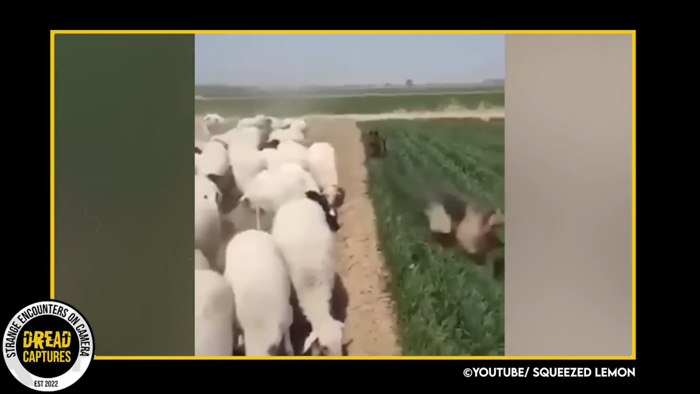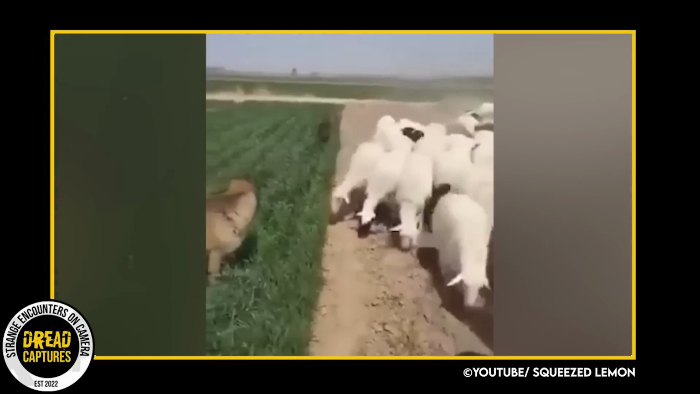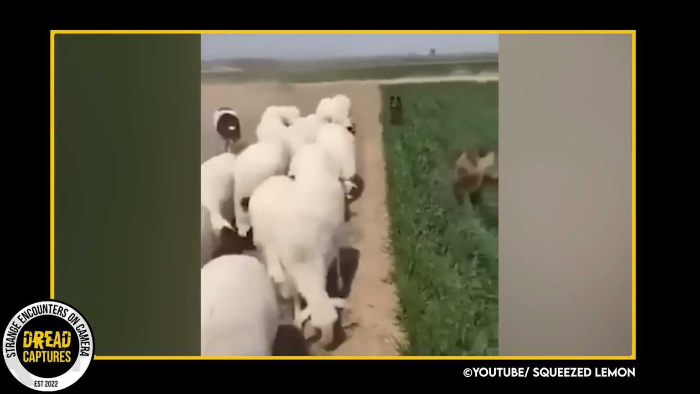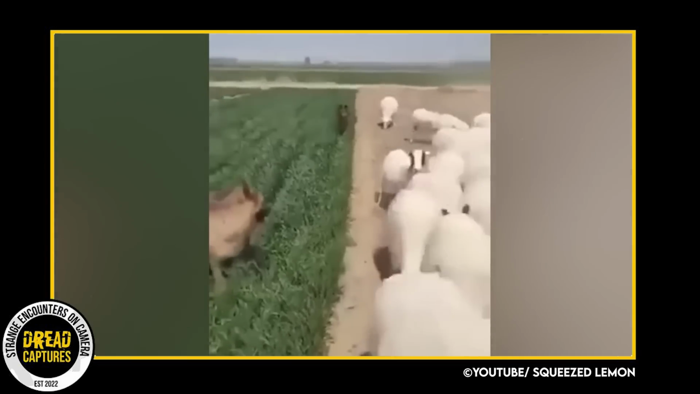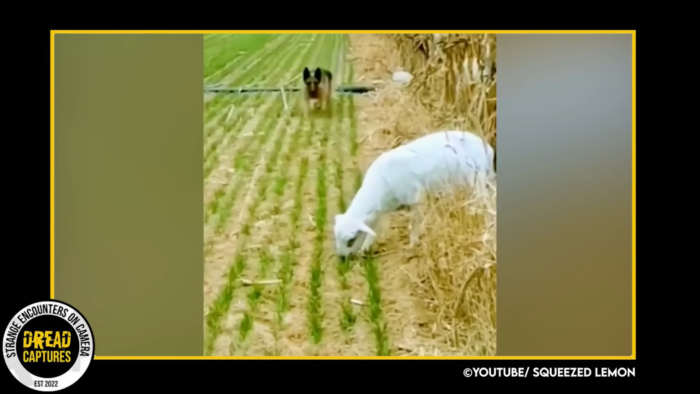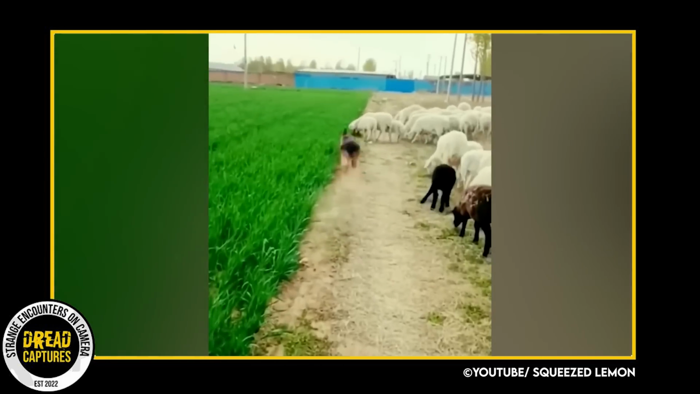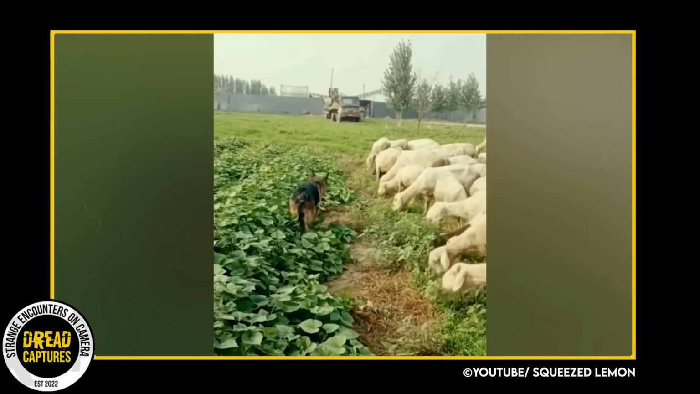Check out this footage of these German Shepherds standing as guardians, defending the fields from the same sheep they're there to protect. If you watch closely, you'll witness a masterclass in canine communication. Through their body language alone, these dogs demonstrate a commitment to their task. With swift precision, they nudge and guide the sheep away, instinctively protecting the precious crops. I mean, who needs a fence when you have dogs like these? Very, very impressive work right here.